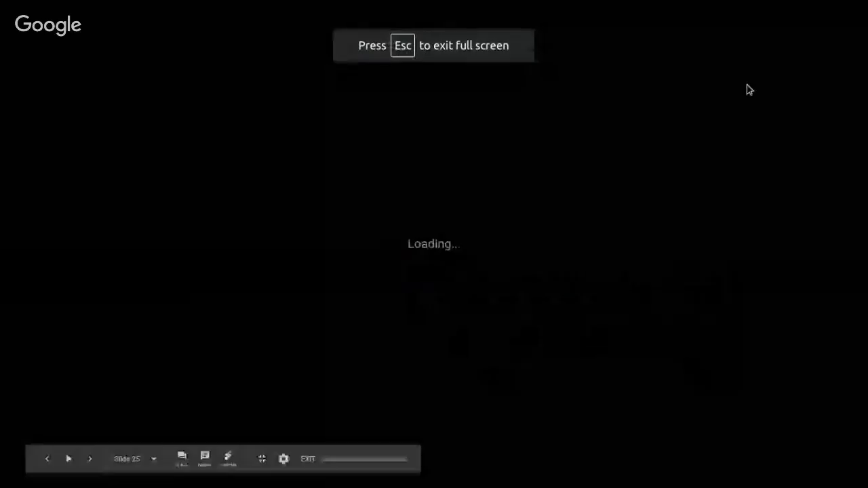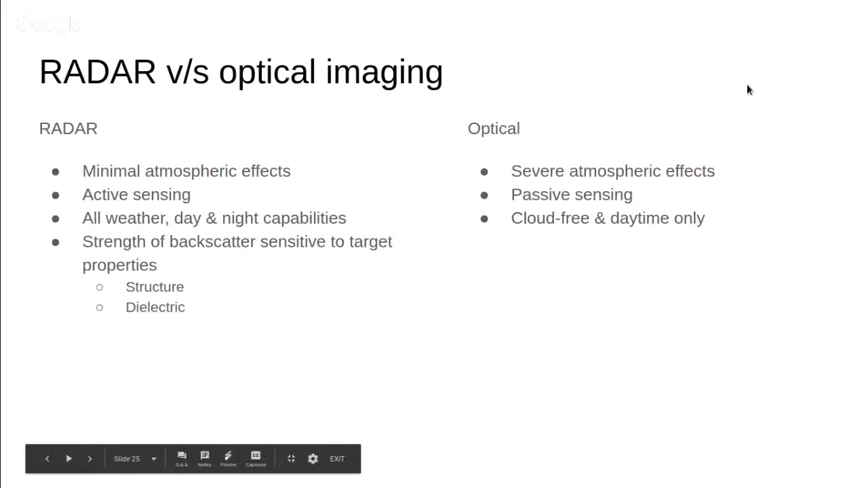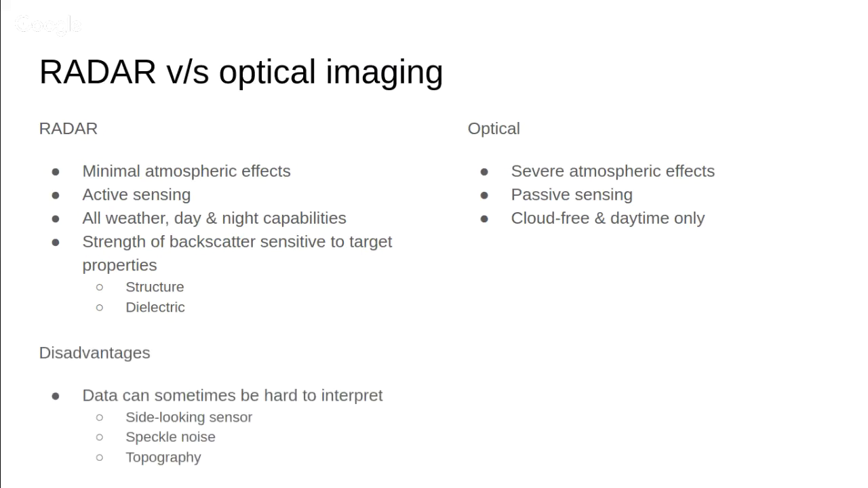All right, I will do that. Right now, Dhritiraj, I'm on the slide titled Radar versus Optical Imaging. Just hit space one more time so that the disadvantages animation at the bottom also shows up. Oh, okay, great.